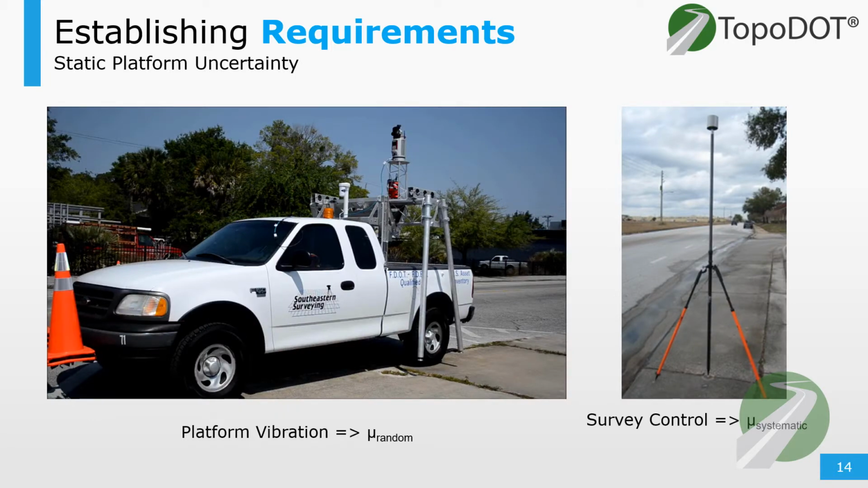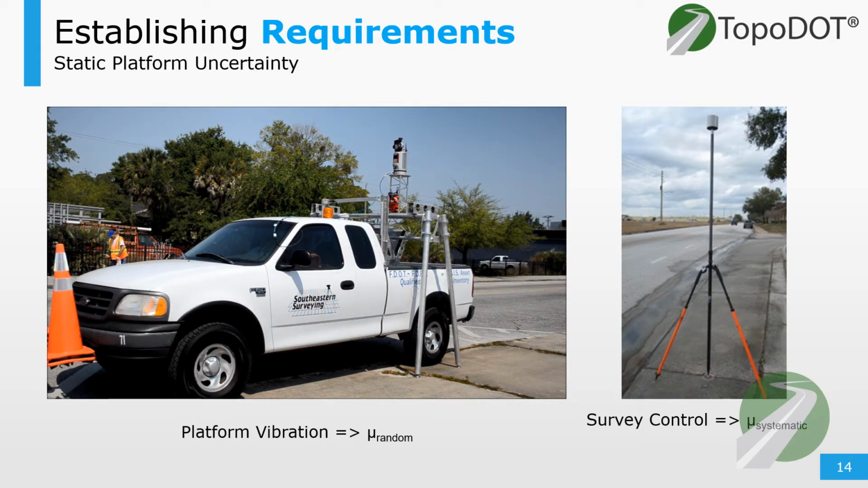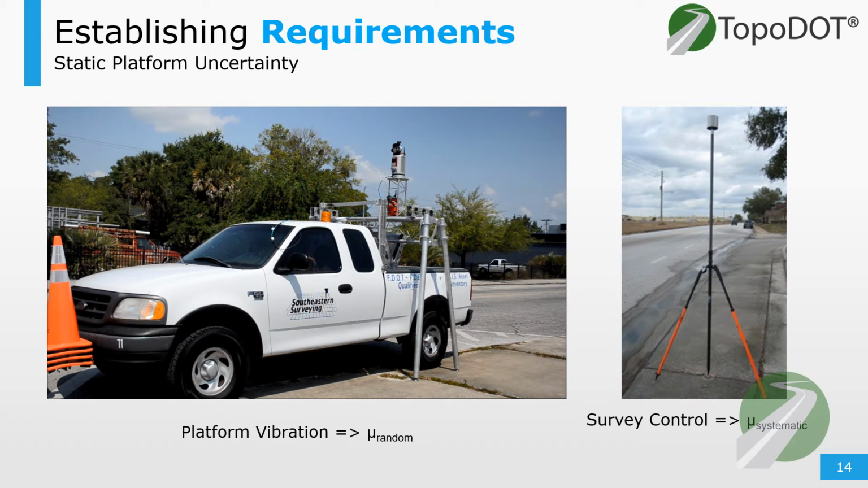Here's a few examples of uncertainty, specifically for static systems. Vibration is going to be a random noise, so you might have nearby heavy equipment that can oscillate the platform. It could be on a tripod or it could be on a lift like this. For control targets, the error there would be systematic. Okay, if there's something wrong with the target, then everything using this target will be affected.